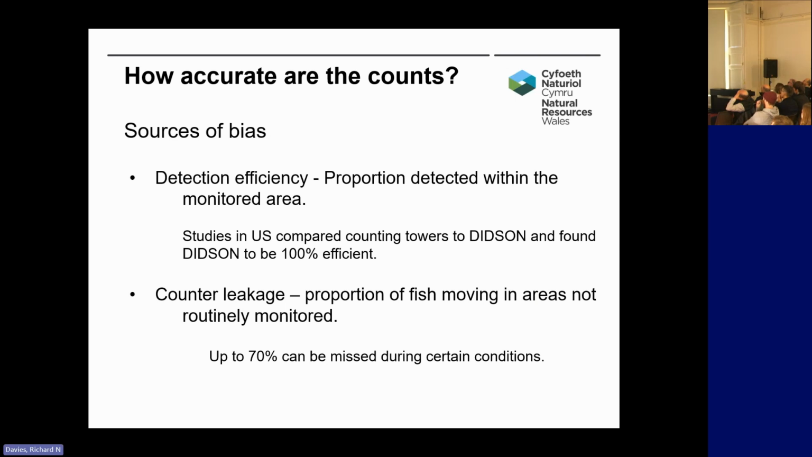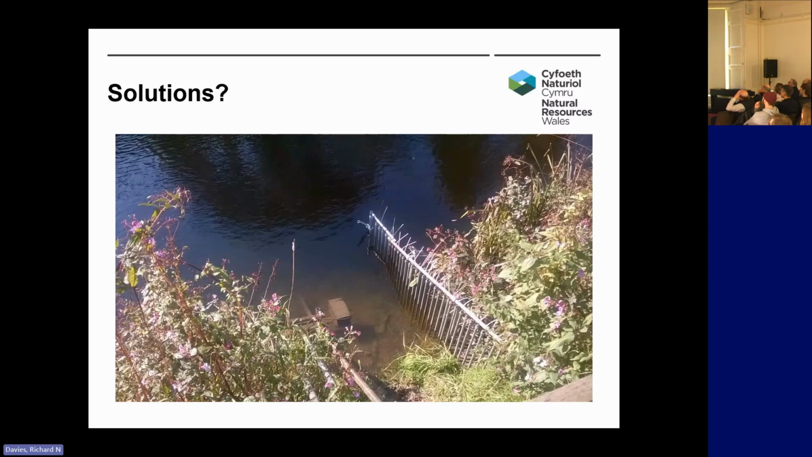Now, this wasn't during most conditions. Most of the time, we would be counting most of the fish. But during these flood events or spates, and often you get more fish moving during these conditions as well, it's really important. So some of the solutions we've used to deal with this, we've created fish deflection weirs or fences that push fish further out in the river when they're migrating into areas where we can pick them up with the ARIS. There's a couple of other things we've done as well, which I won't get into now because of time limitations.